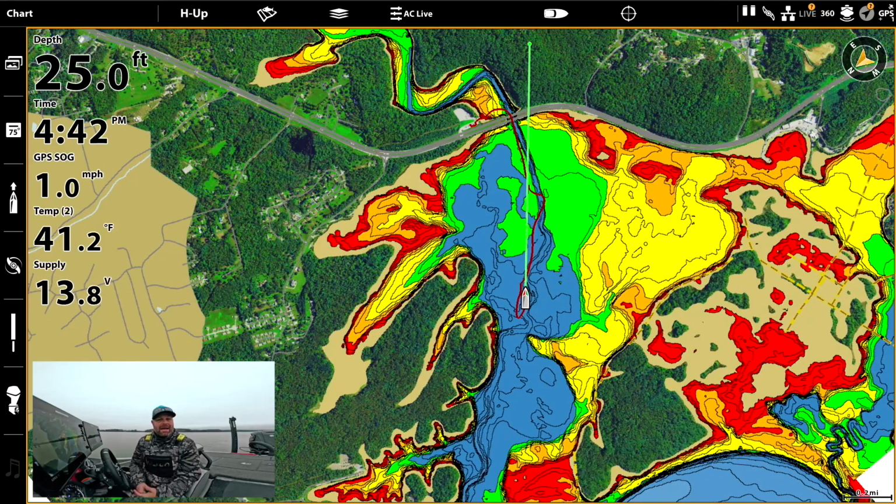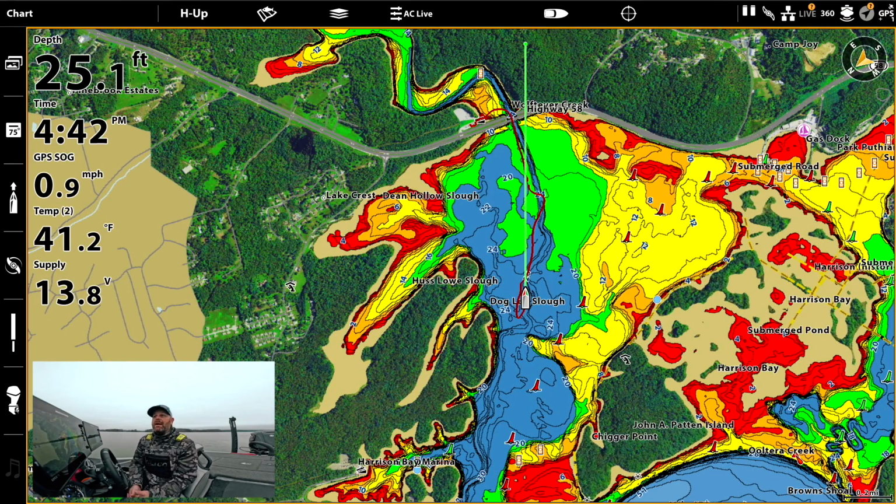But as much as Matt and I travel across the country and fish new bodies of water, safety is key, and it should be for you guys too. So you definitely want to set your depth highlight, your shallow water. I run it at 5 feet. Some guys will do 6 or 7 feet. Some guys will do 3 feet, but I run it at 5 feet just to make sure that I'm not gonna run aground and damage my boat, or, you know, injure myself.